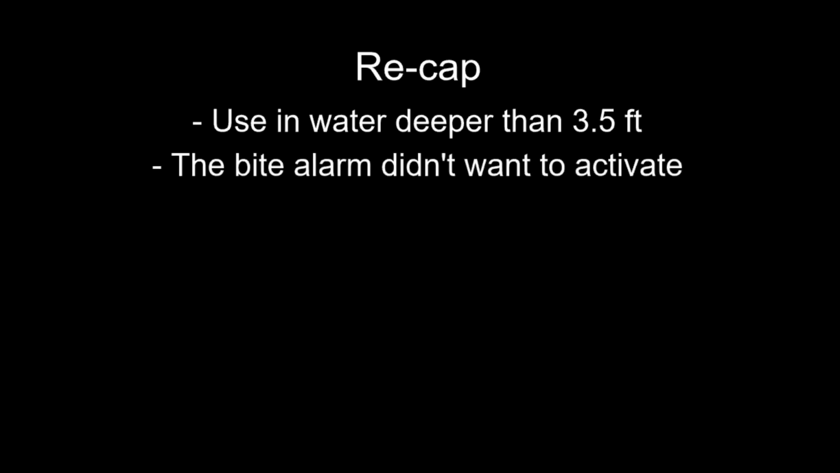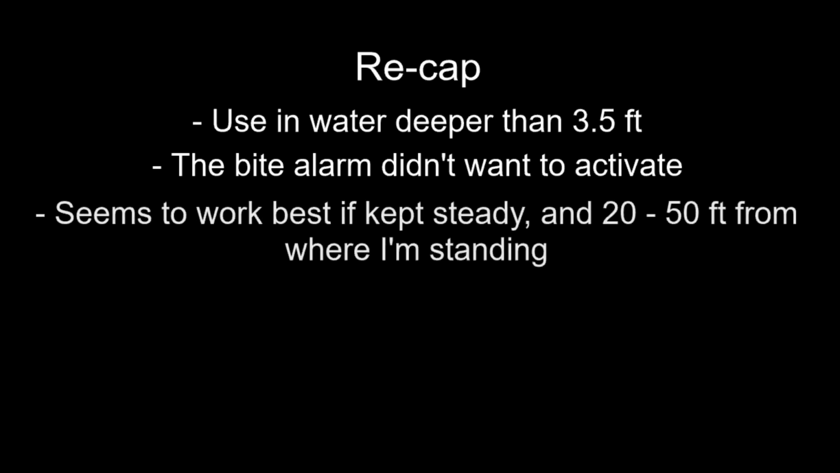So just a quick recap. The iBobber seemed like something that can be effective, but I also learned a few things while testing its basic functions. One is you have to use it in water that's at least 3.5 feet deep. The other one is the bite alarm didn't really want to work for me. Not sure what was going on there. And the last one is it seemed to work best if I kept it steady at about 20 to 50 feet away from where I was standing.